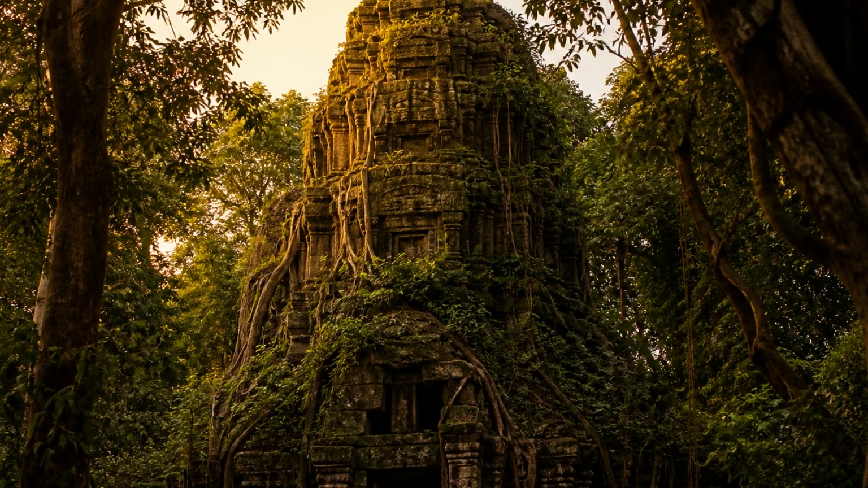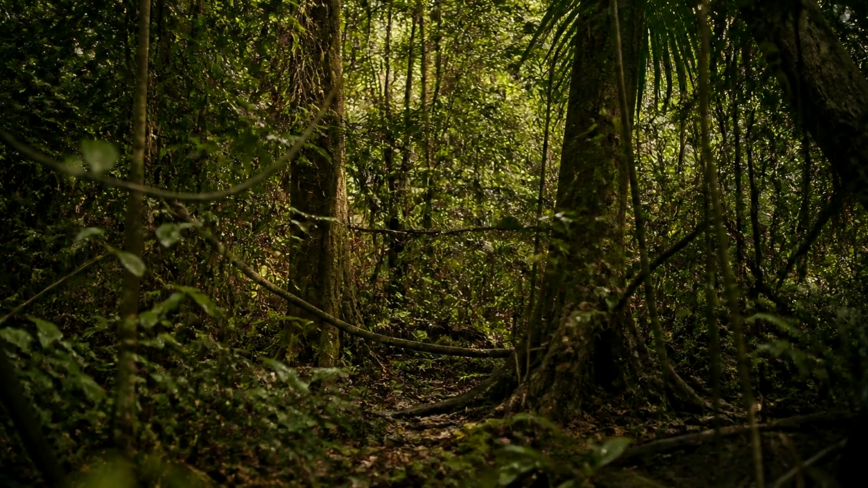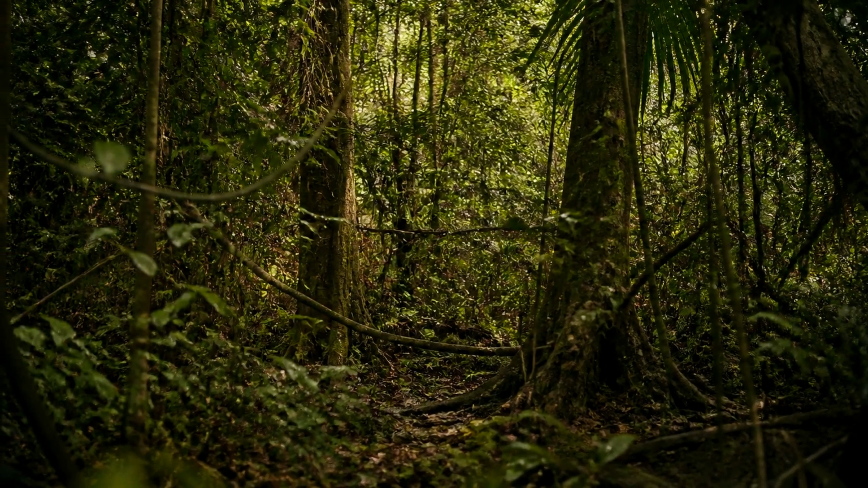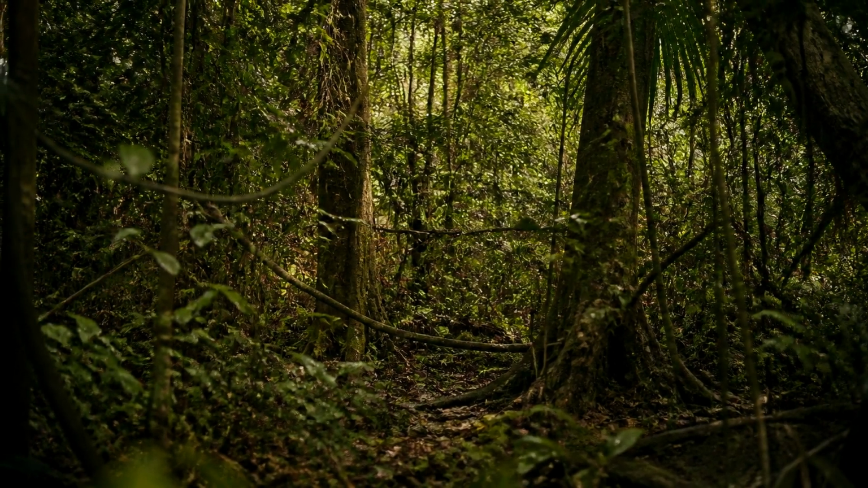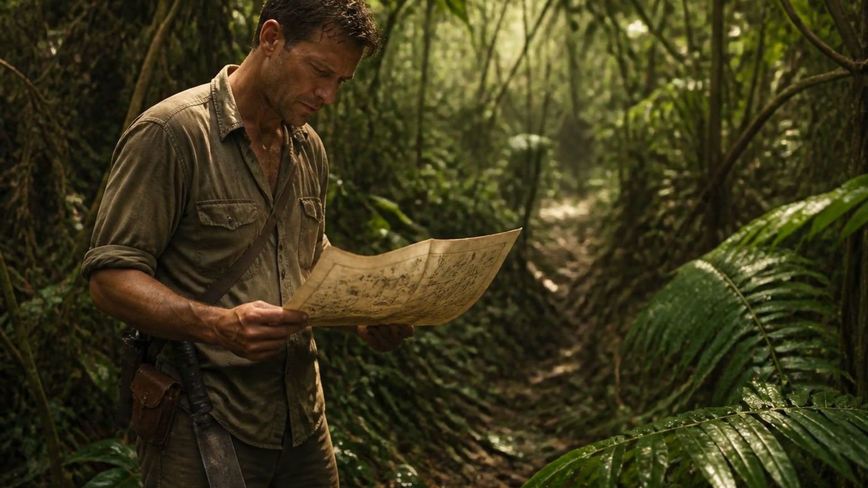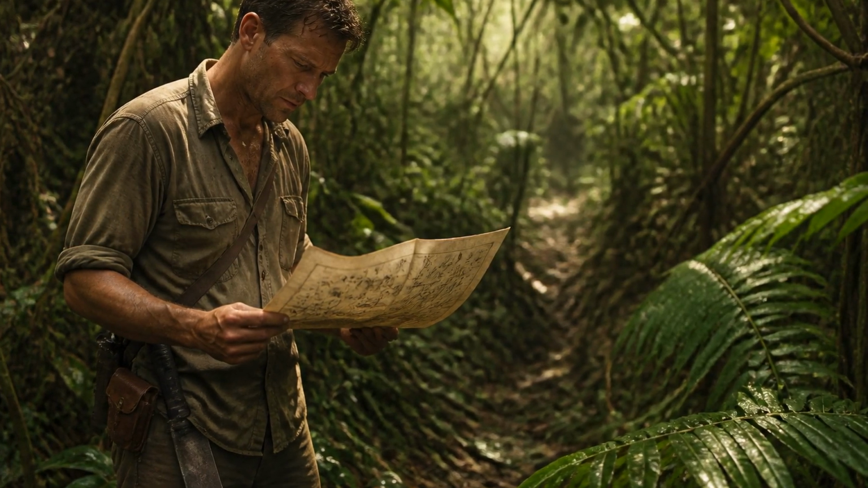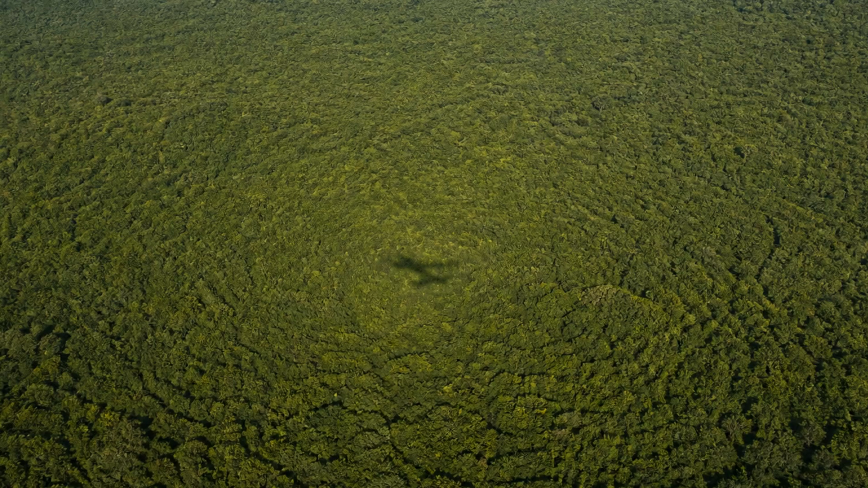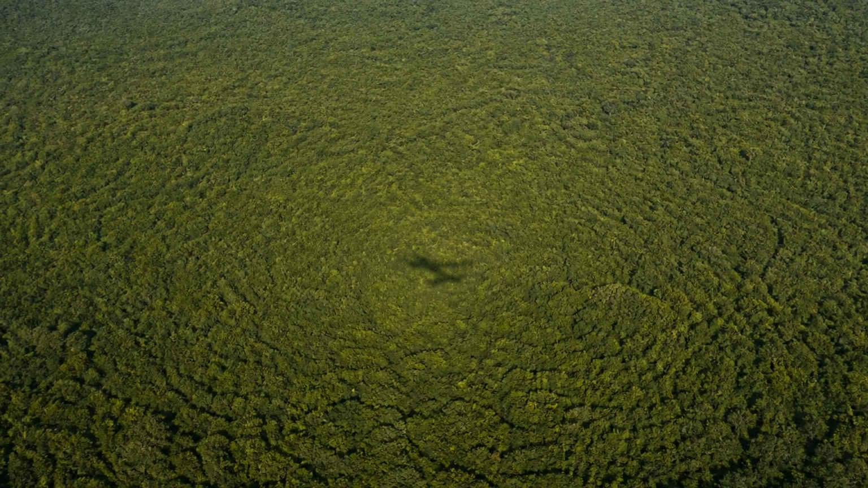But that picture was wrong. Not the temple. The temple is real. What was wrong was the idea that it stood alone. The trees hid something. For centuries, the forest that seemed to be Angkor's tomb was actually its disguise. Underneath the roots and the leaf litter lay the outline of one of the largest cities the pre-industrial world ever produced. And the reason nobody could see it was simple.